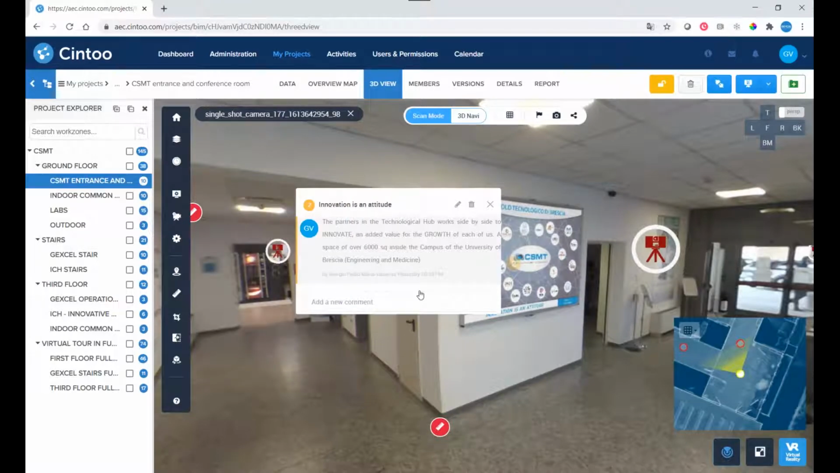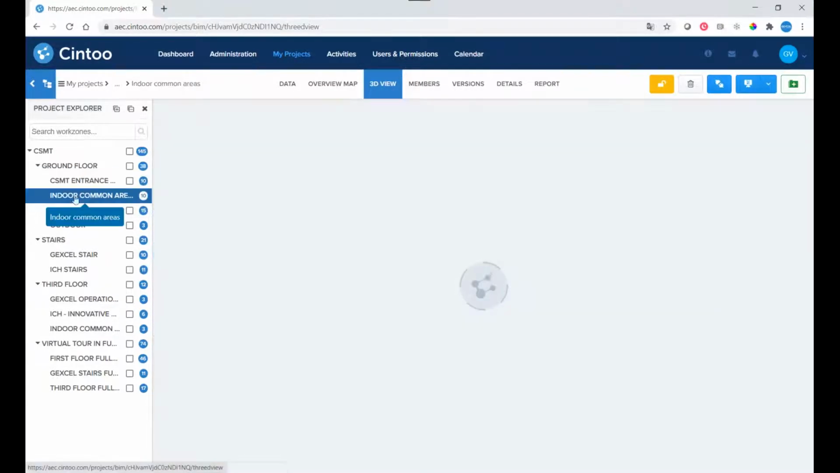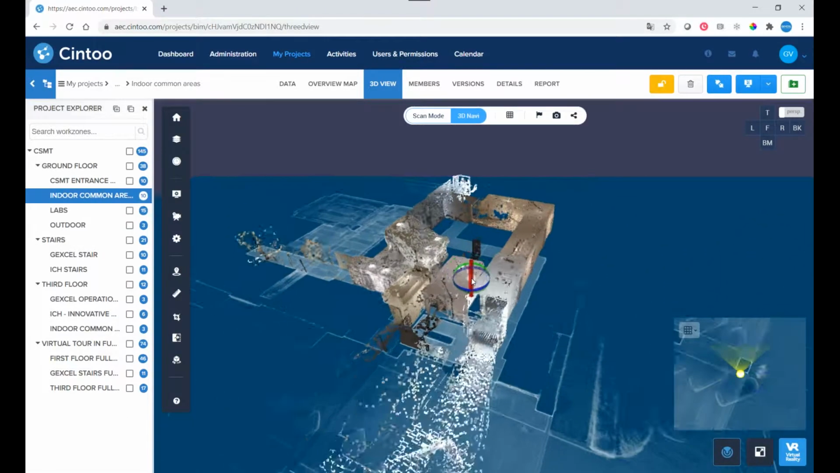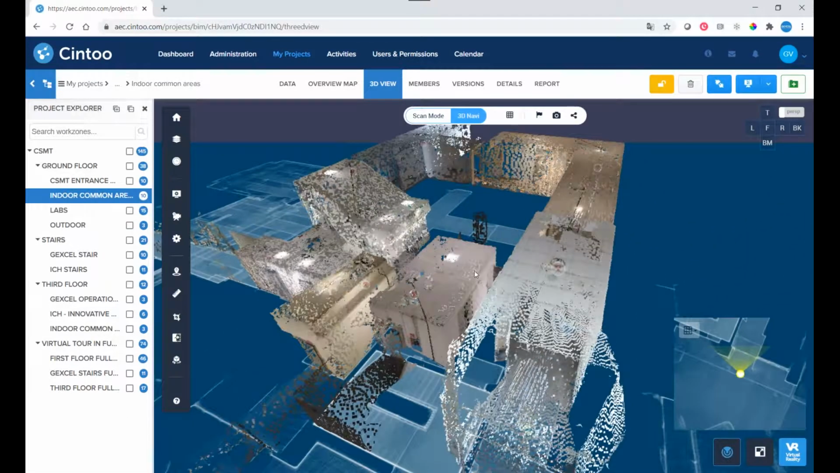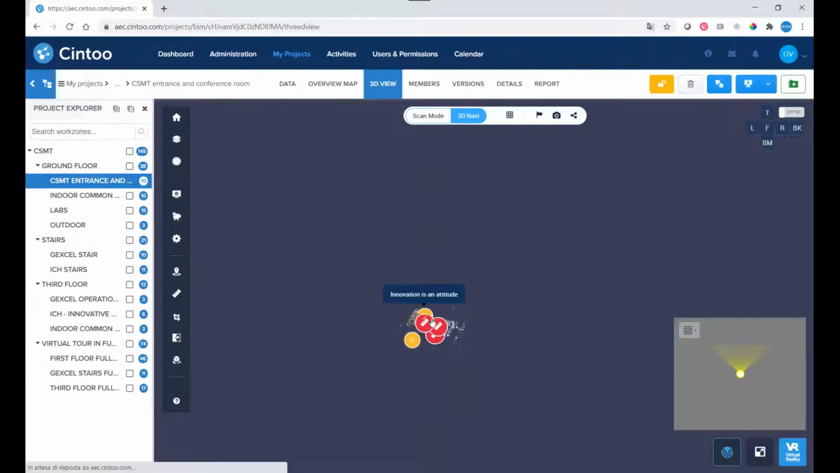Okay, and you can add some information or something like that, and we can jump, of course, from one position to the other. Okay, let me go back here again to the entrance.